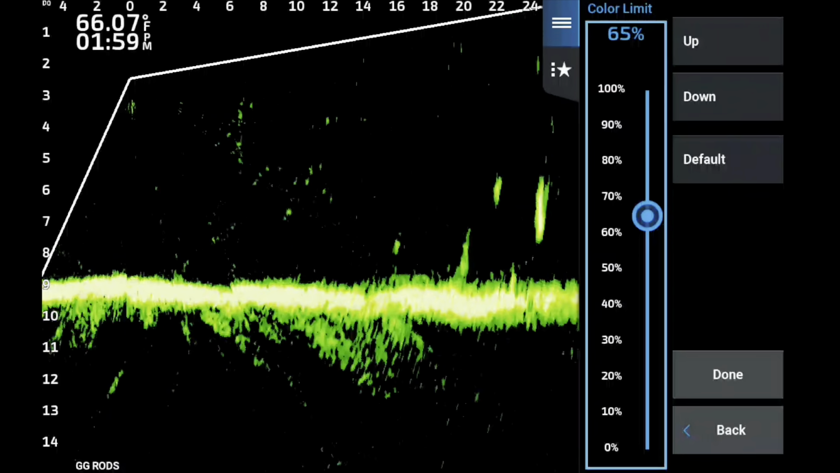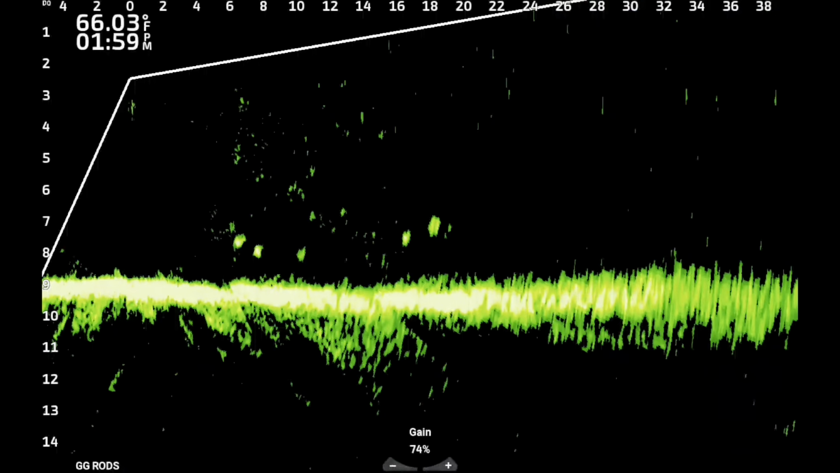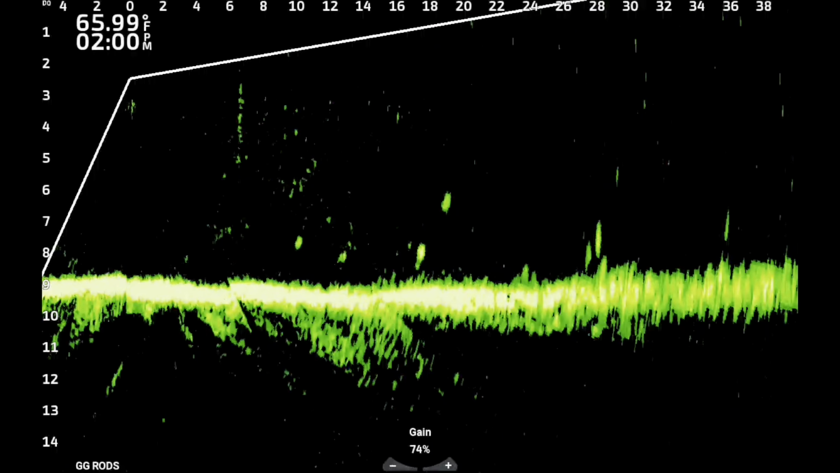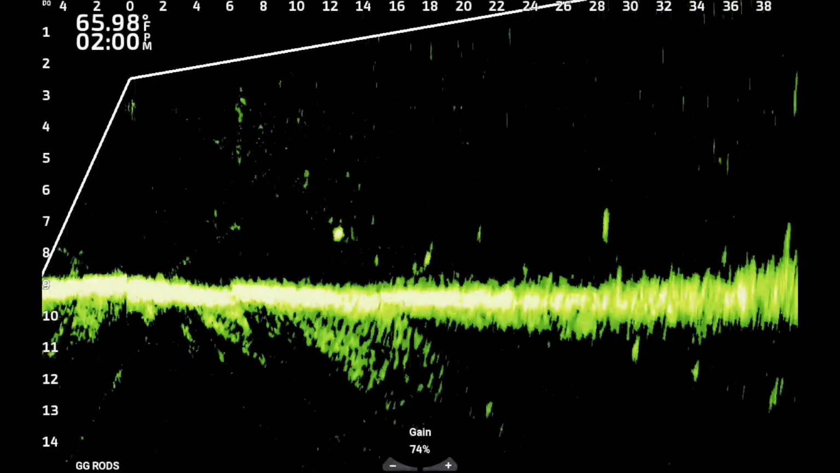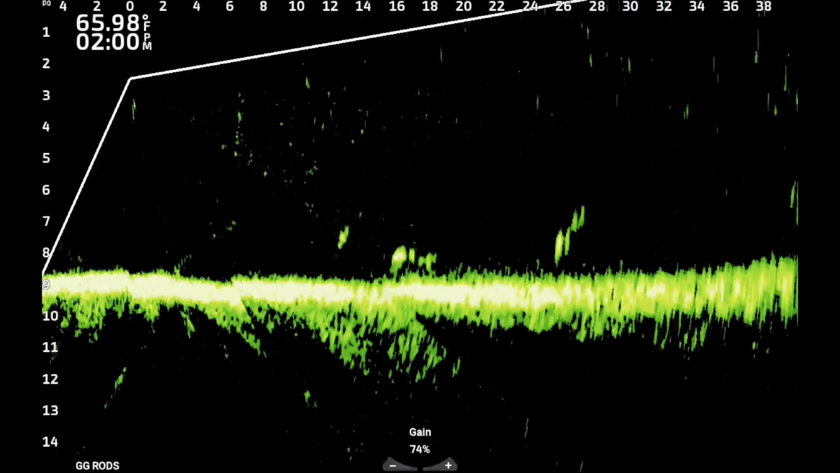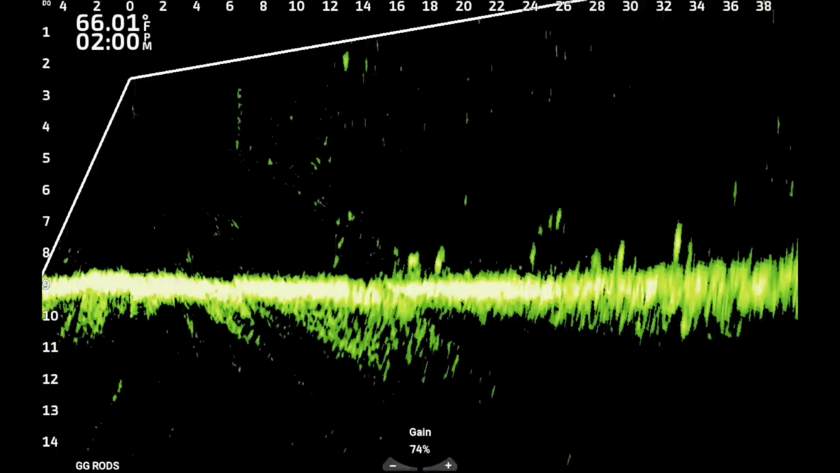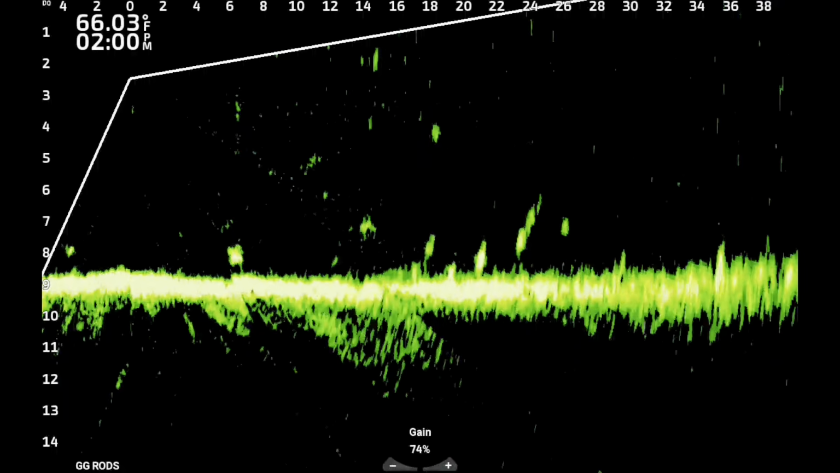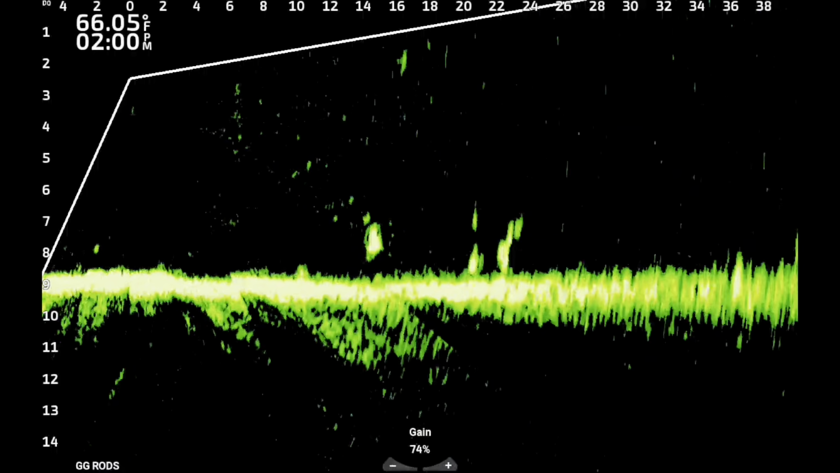It's really close. The one thing I'm going to tell you that I noticed is that the returns seem really amplified. I don't know why that is. That might not be a bad thing. Secondly, if you'll notice the fuzz along the bottom that is kind of notorious with Garmin Livescope, that's a real sharp bottom. So maybe we should